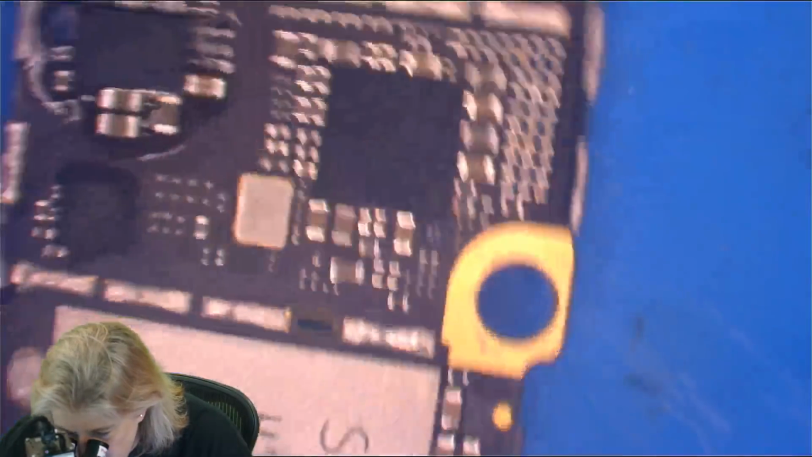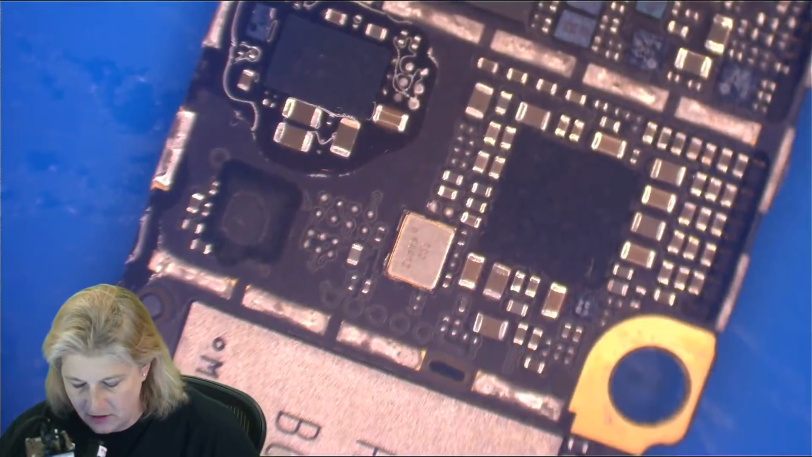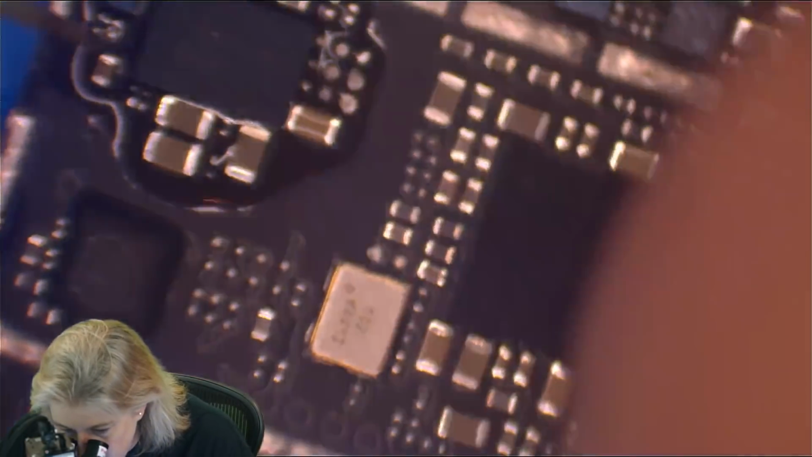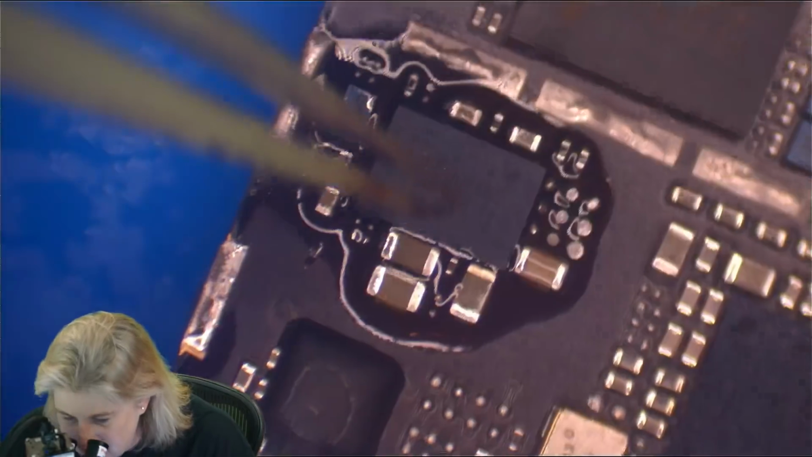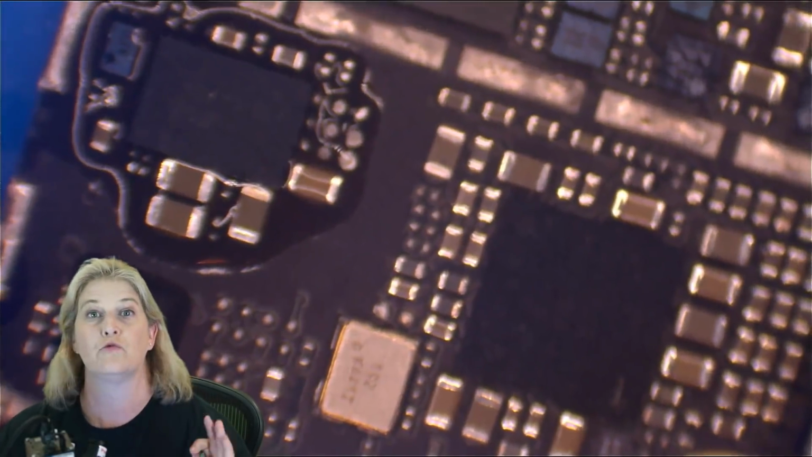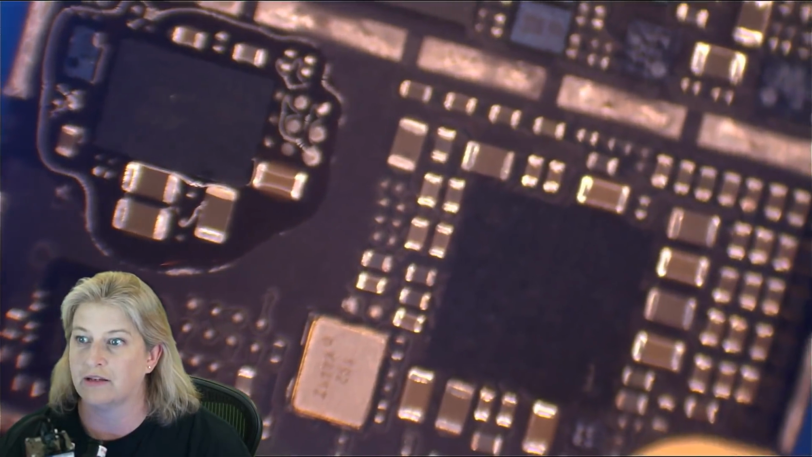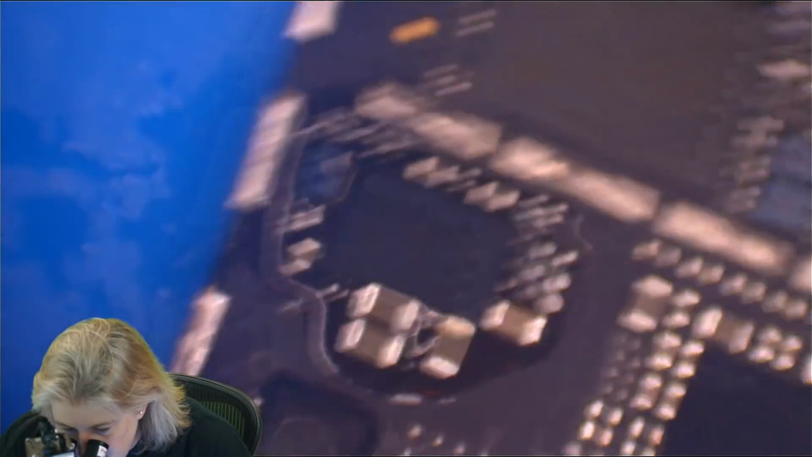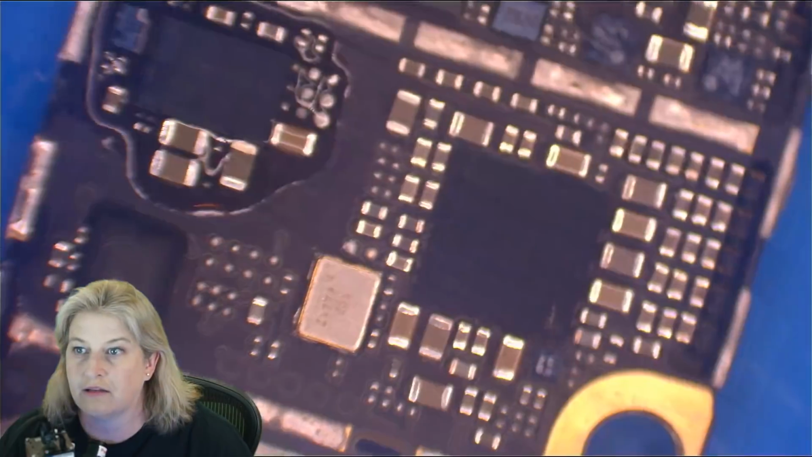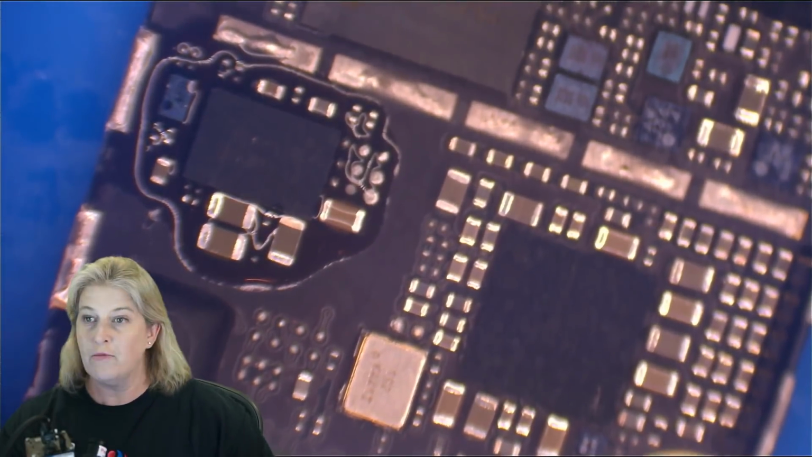Who can tell me, so that I don't have to be bothered to look up a schematic, is this where the dot goes on the iPhone 6 Tigris? I feel like it is, but I'm not 100% sure. I'm going to go with it is. If I'm wrong, tell me, really, really quick. Alrighty. What phone is that? This is an iPhone 6, a good old iPhone 6. So let's just see if we're right. Hopefully chat will help me out if I'm on the wrong path.